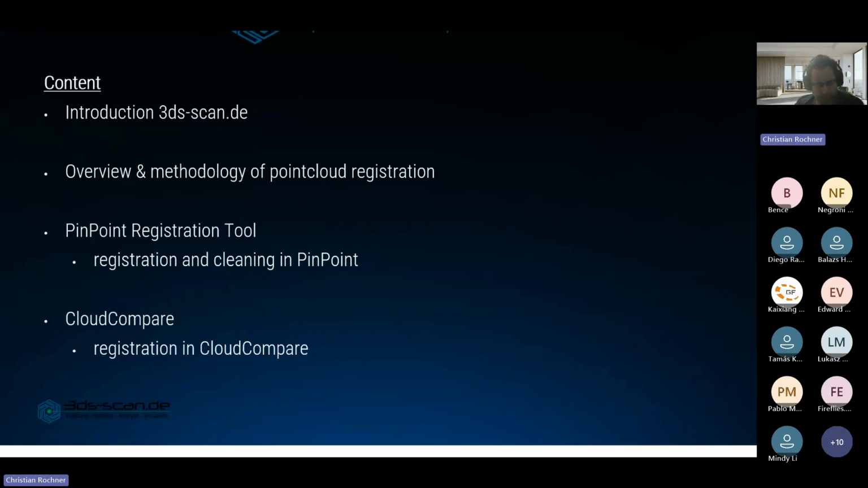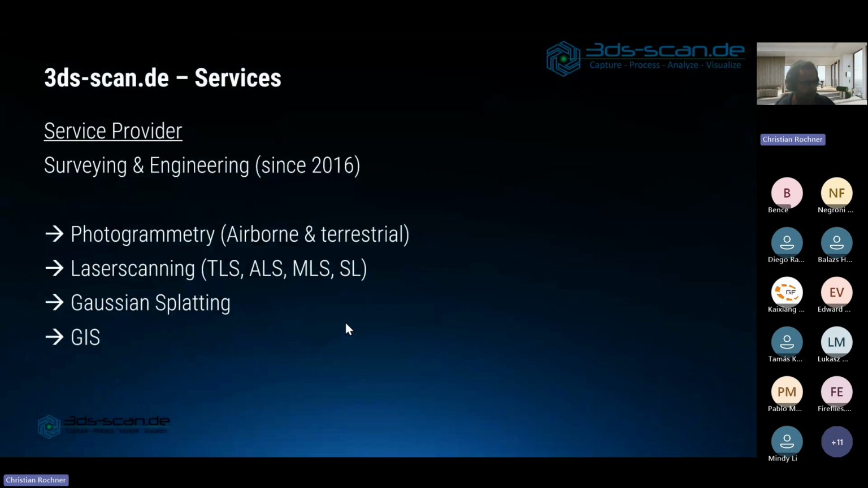Also, we will have a look at CloudCompare, which some of you might know already. It's an open source tool, which is very interesting if you are involved in processing point clouds. And also there we have the possibility to register point clouds. A few things about that later.